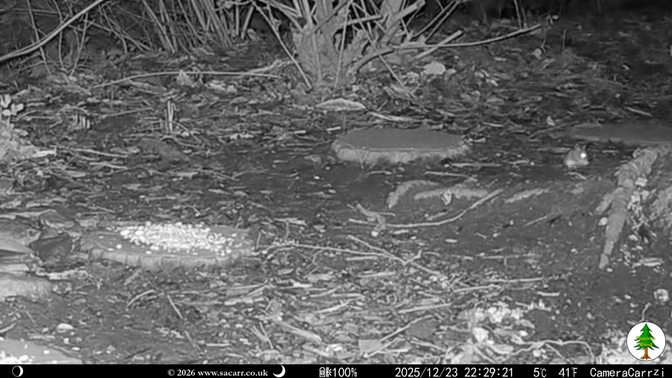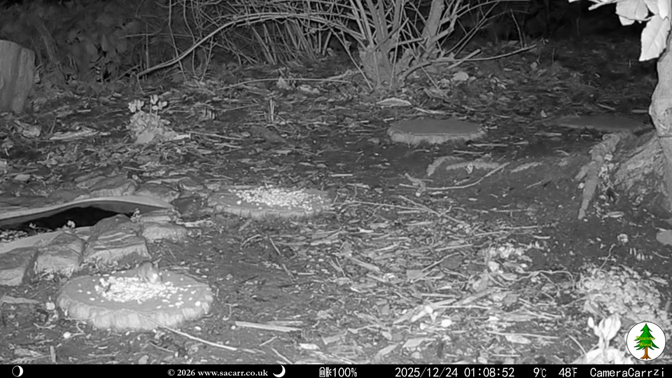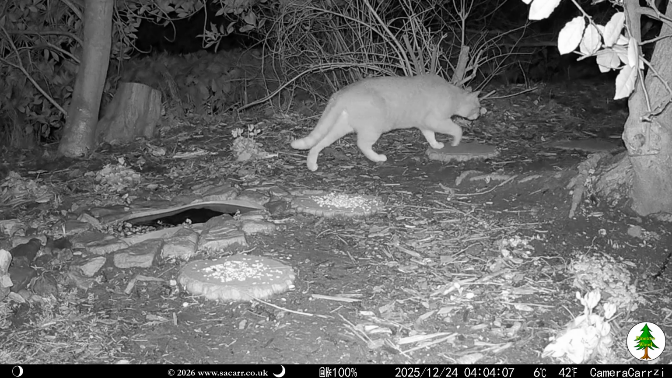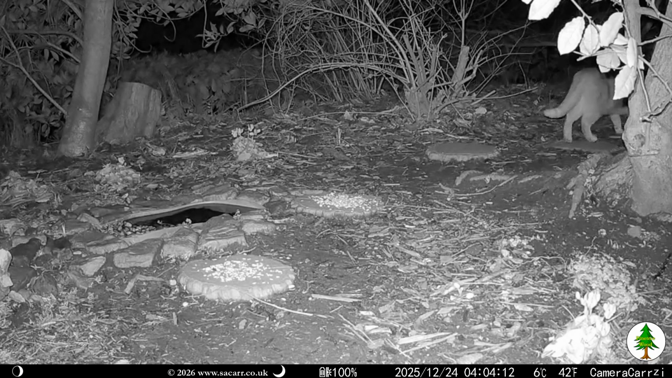Speedy the mouse was back again at 10:30 that evening. He made multiple visits for the birdseed that I'd left out. It looks like he was collecting the seed rather than eating it straight away, so I'm guessing he's taken it back to his nest. Latte the cat came from the bottom of the wood 15 minutes after Speedy left, but was then lost from view behind the olive tree.